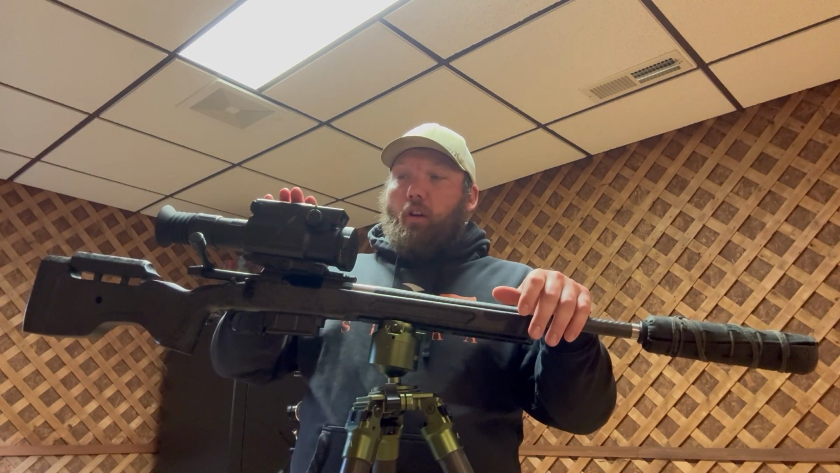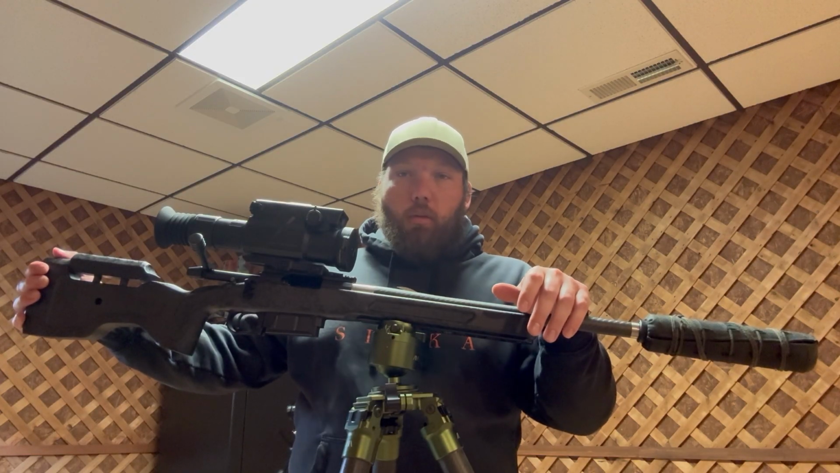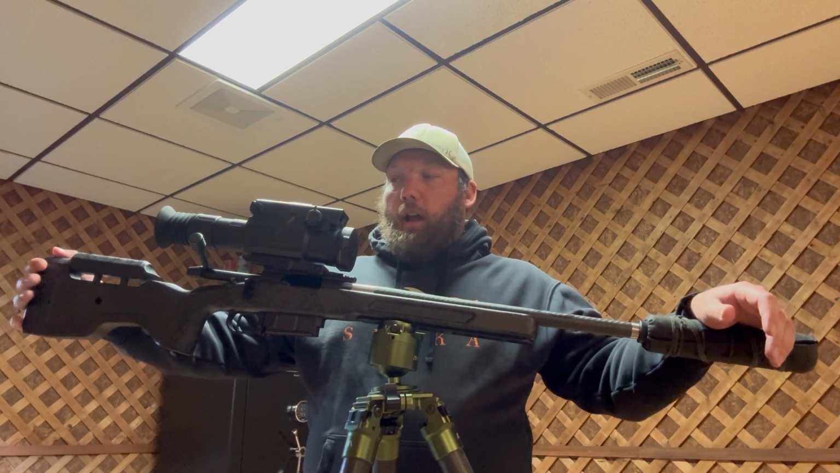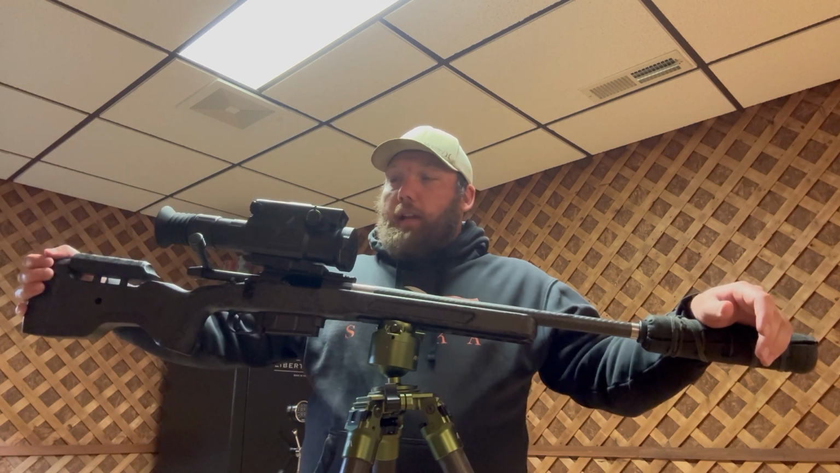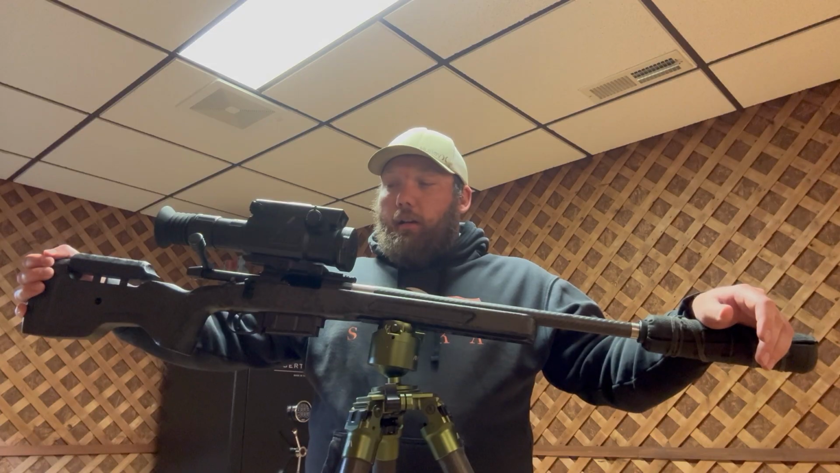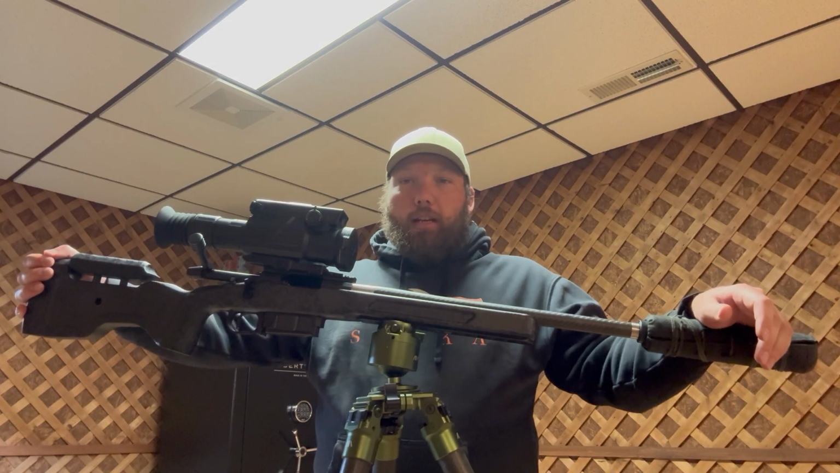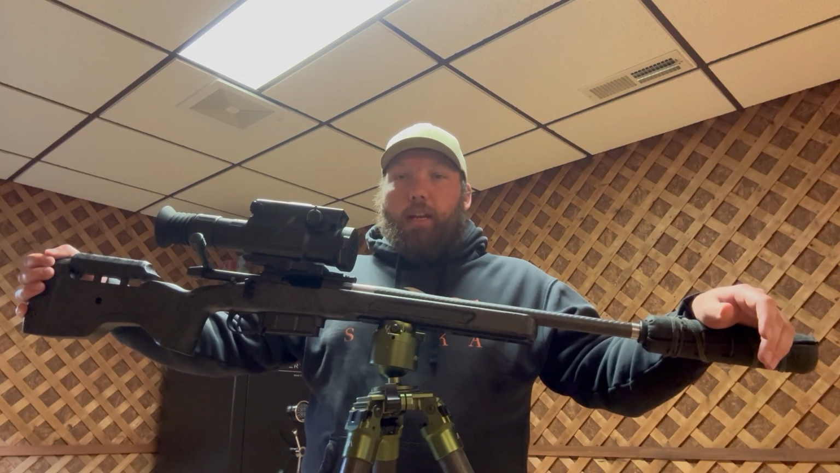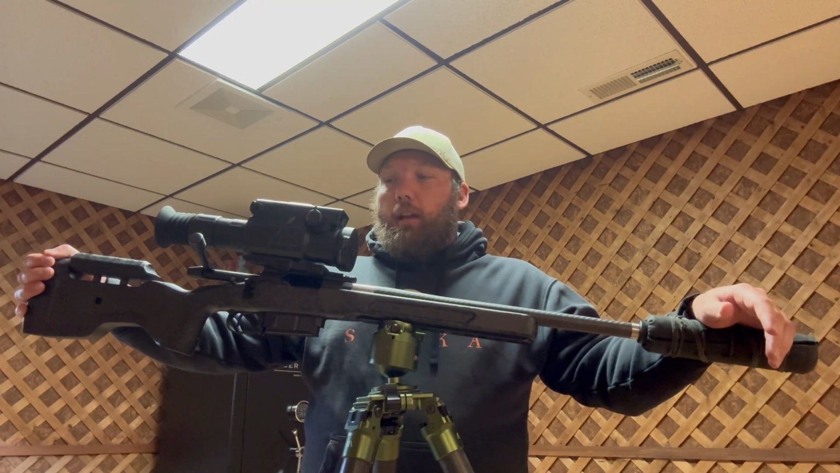I have ran 3 scopes in the last 2 years. I started with a Pulsar, and then I went to an iRay Bolt, and now I went to the RIX, and by far the RIX has outperformed the other 2 scopes. I really like this scope. I've been using it now pretty much since the beginning of the year. Maybe, I think it was like January I started using it, and this is one badass scope.